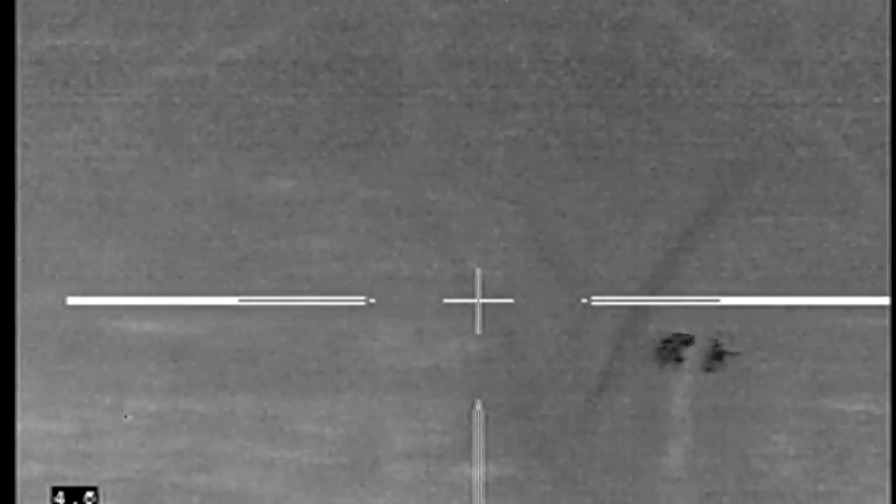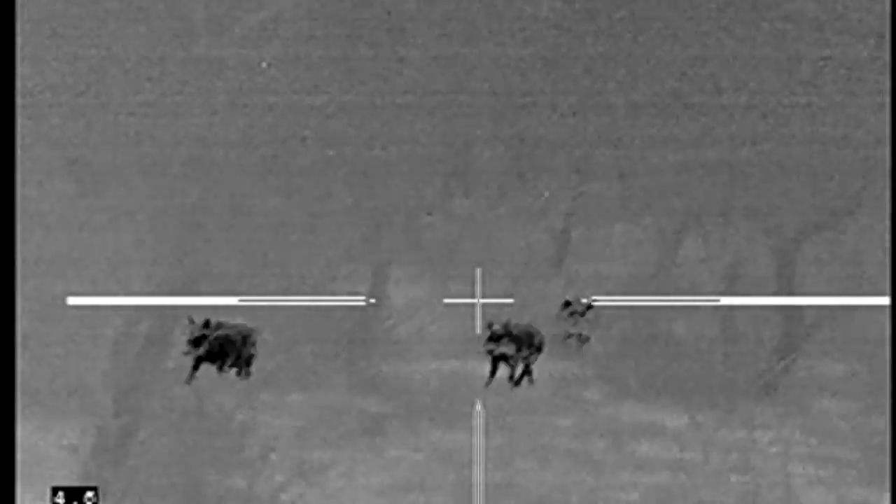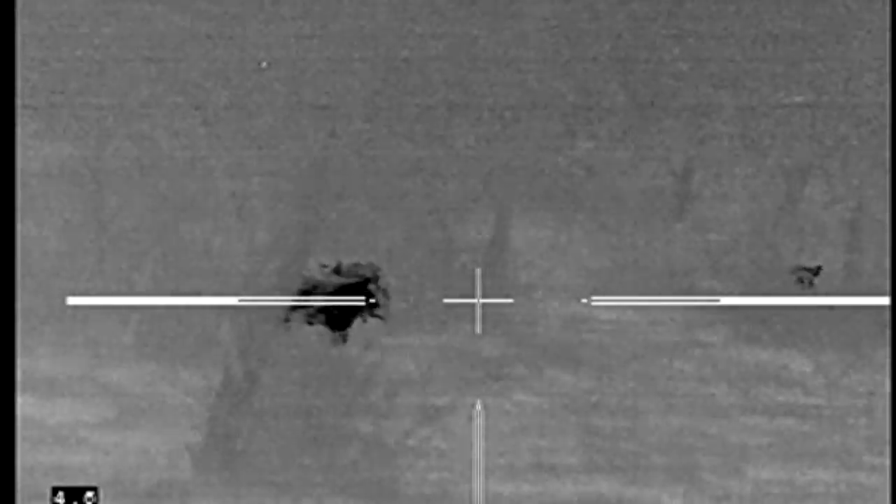So here we go, flipping to the rifles. There's his pig, there's my pig. We've got really good open shots, and it happens really quick. So there's a headshot on mine. His is hit, but it didn't go down. But here's these three smaller pigs, and like I said, they don't know where to go.